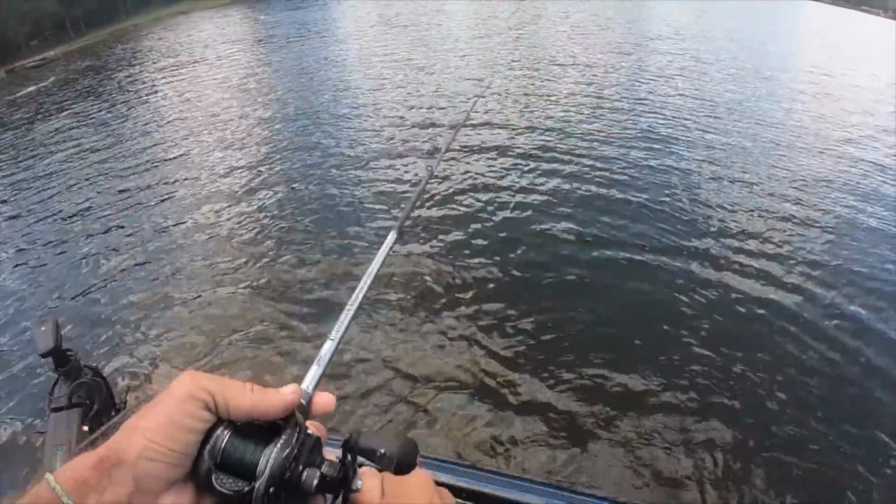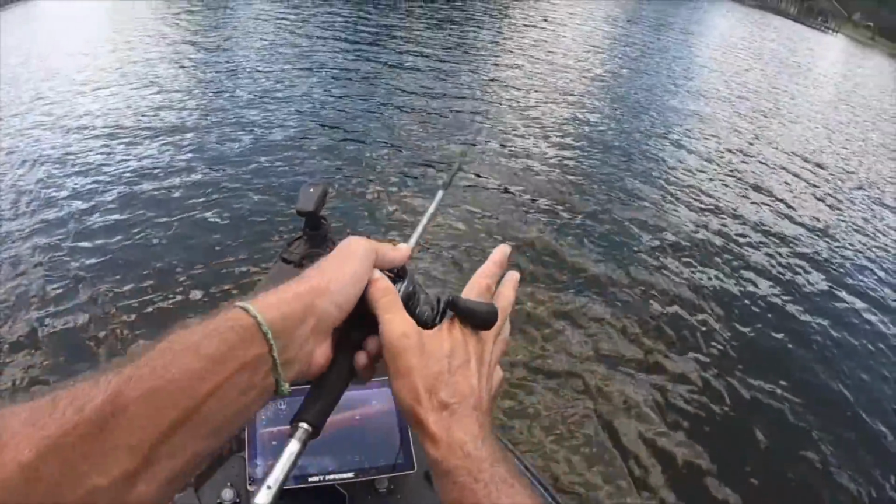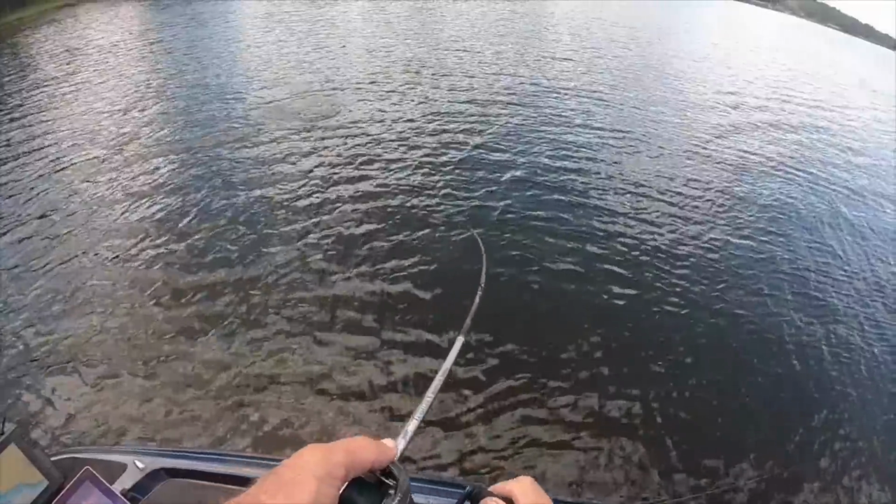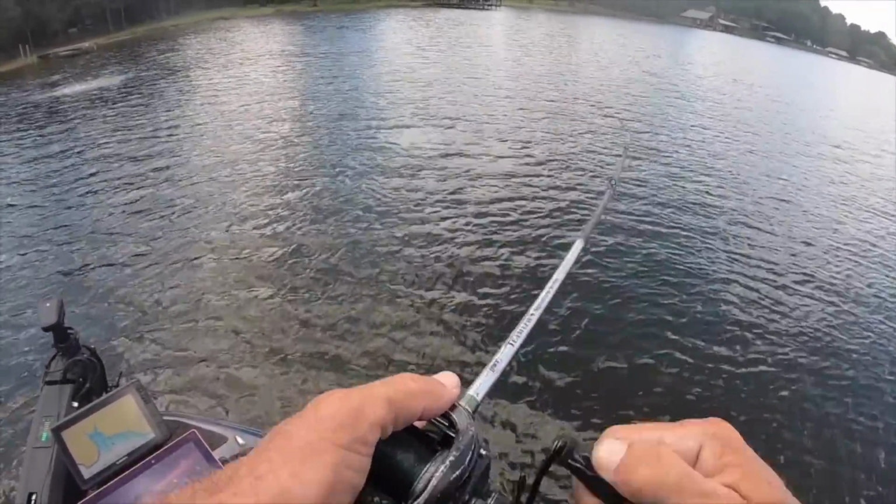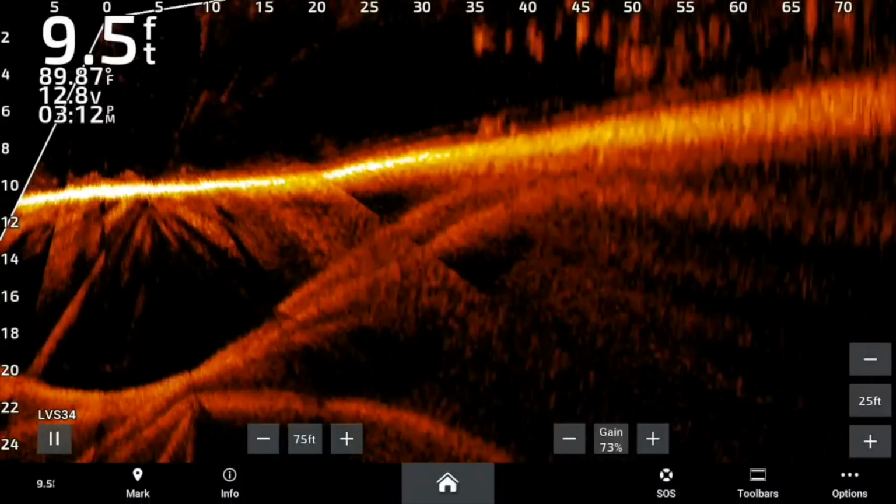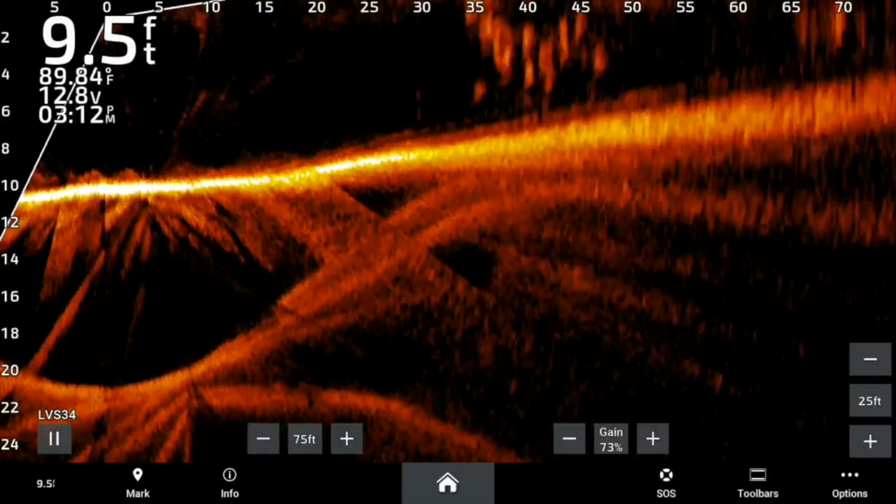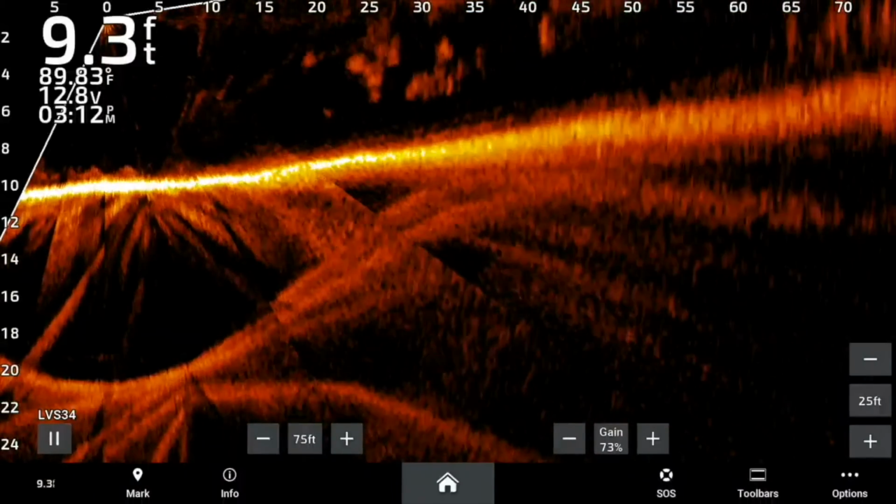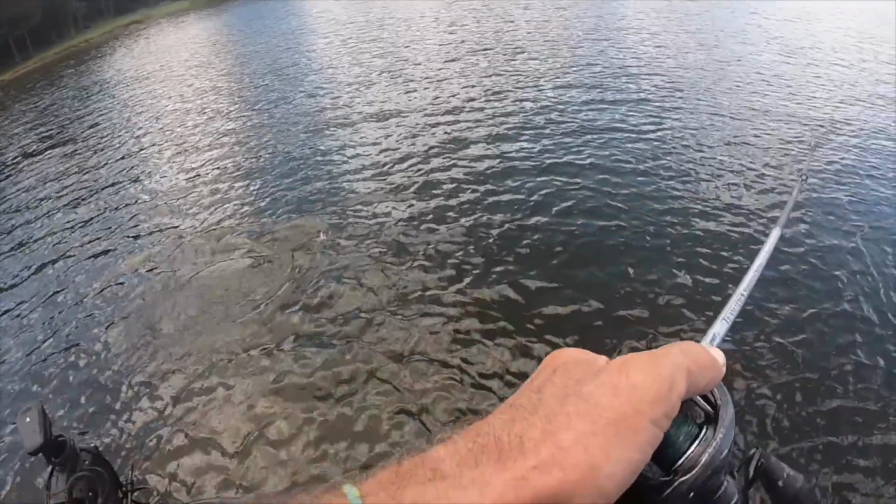Ooh, where do I want to go? Those don't look that big. I got one though. Not a bad one though. Look, it's sad that I just want to get this one in, so God, another good one.